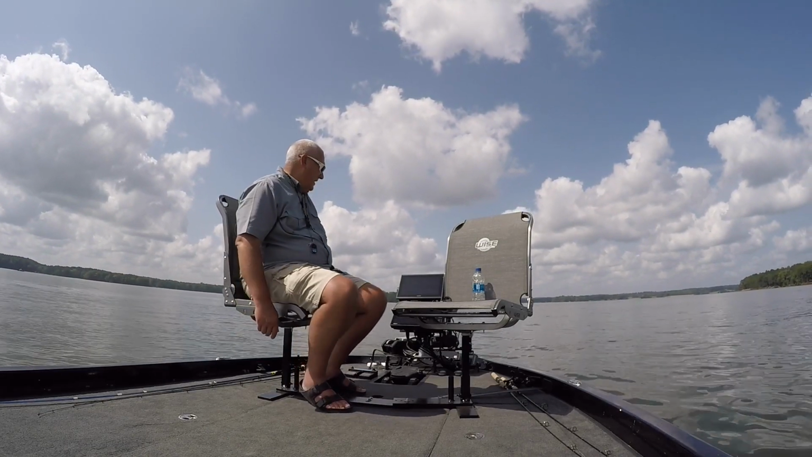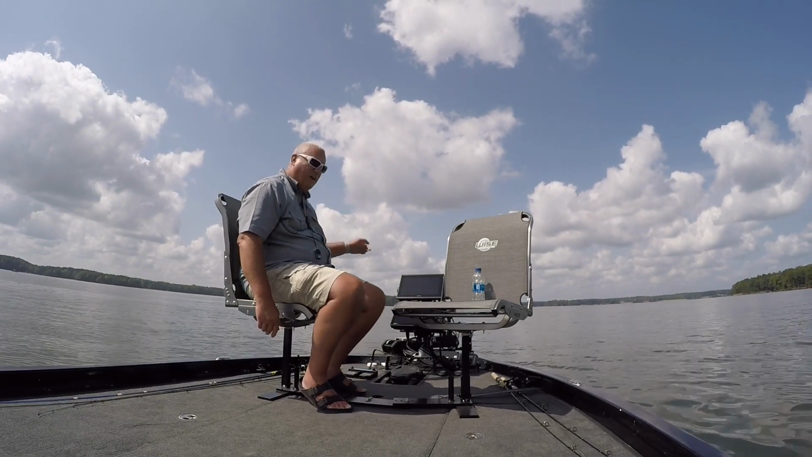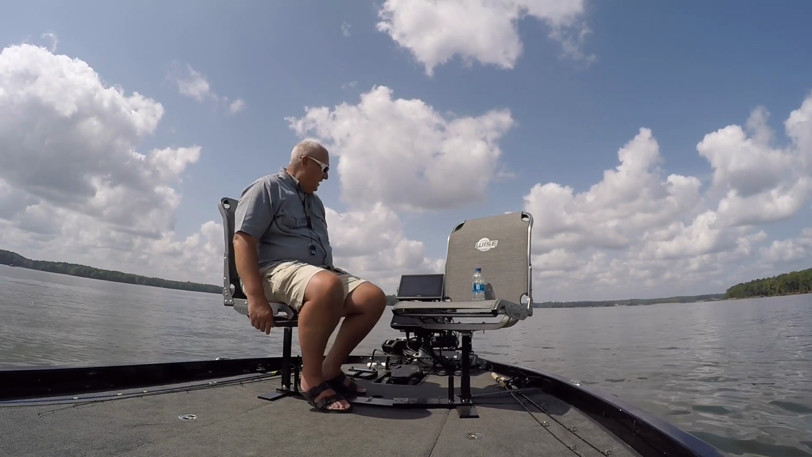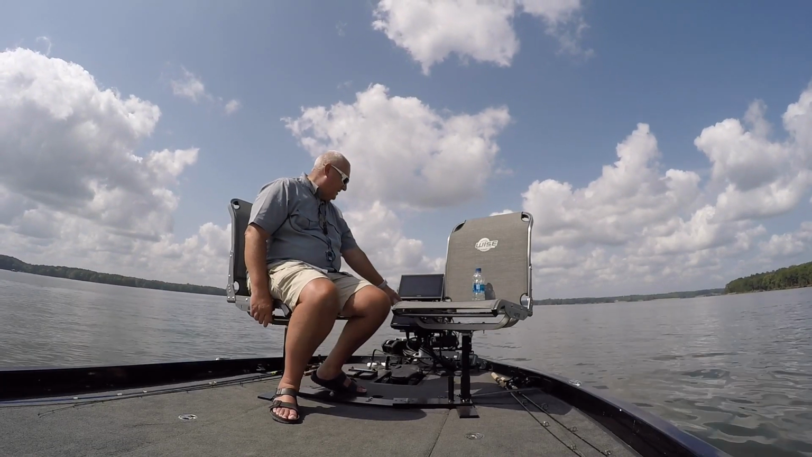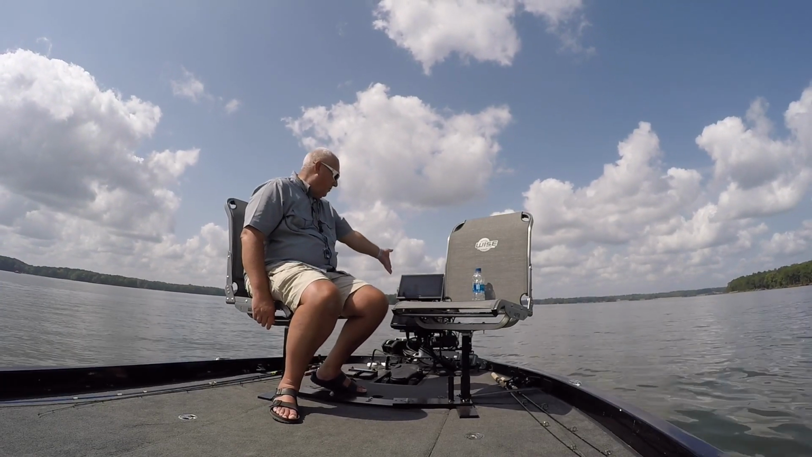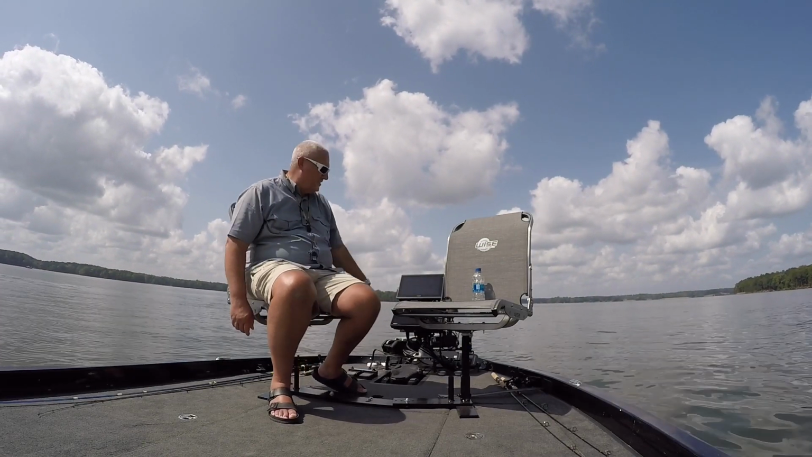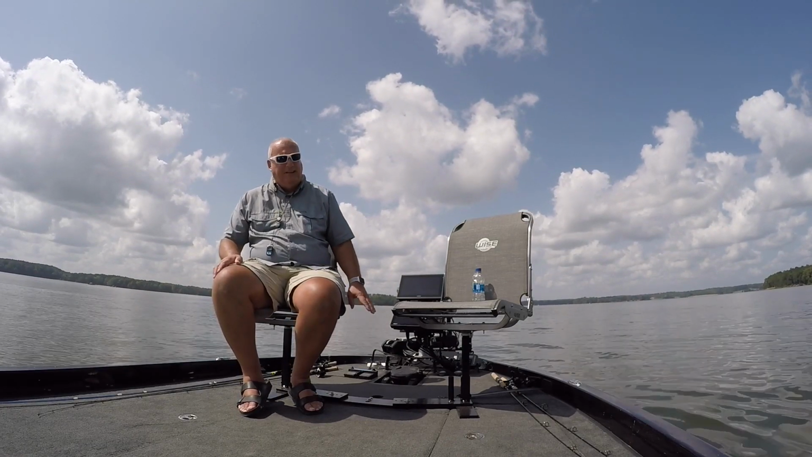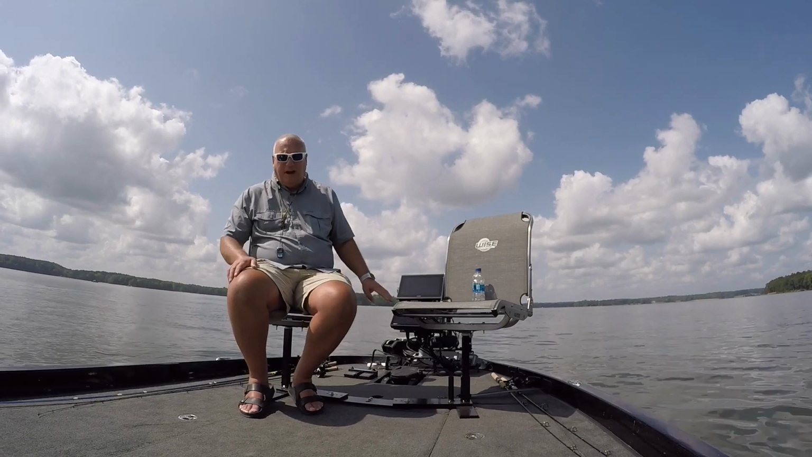And I'm using my Live Scanner mount for my Live Scope. The thing works good. Another thing is I run a Mega 360 on the bottom, and of course my Garmin 1242 on top, with Live Scope, both 12-inch screens. This double down seat, as we talked about, is by Cumberland Crappie. Those people are good people. They make a good product. They stand behind it.